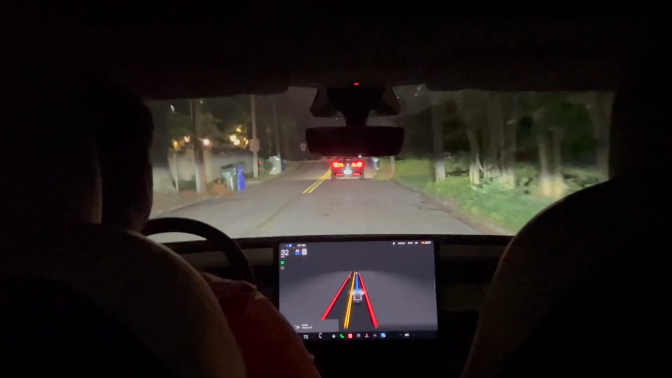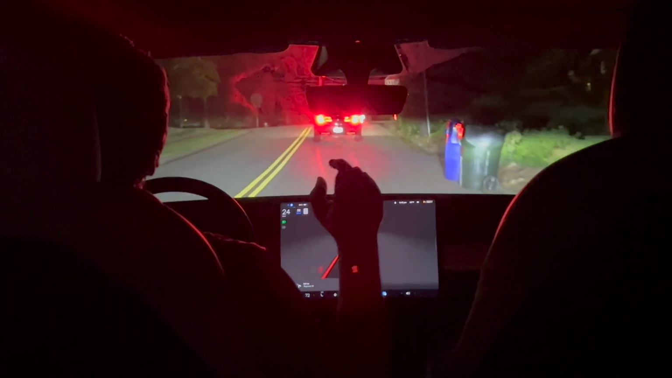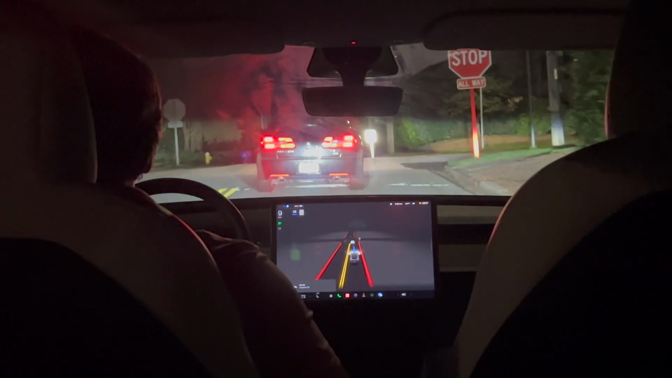That was cool too. There was some grass in the road, and the car avoided the grass in the road. That was great.